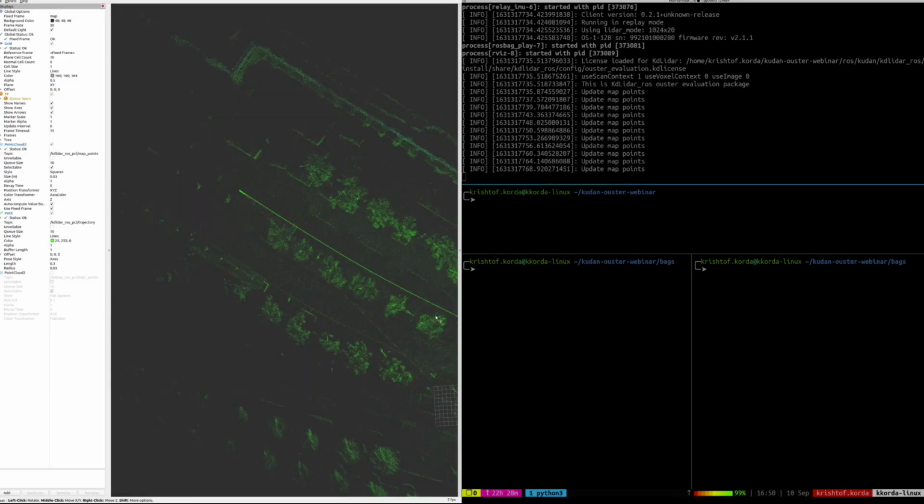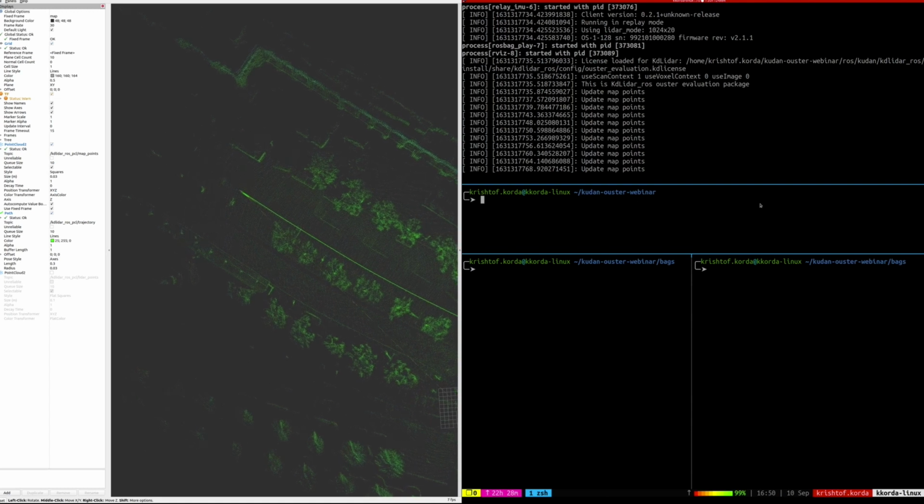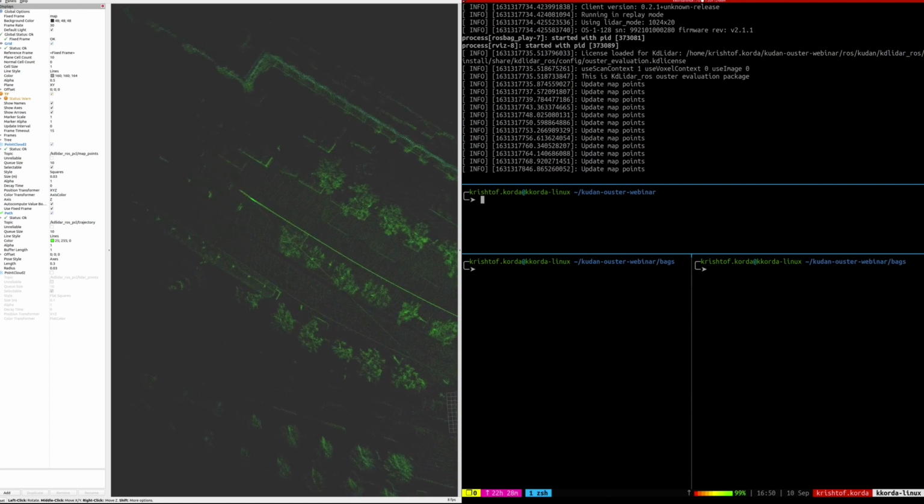So let's actually talk through right now a little bit more about the next step here. So the next step we're going to do is we need to actually save this point cloud that's being registered right now into some kind of a file. A pretty common file type for saving a point cloud map is a .ply file. And so that's what we're going to do next.